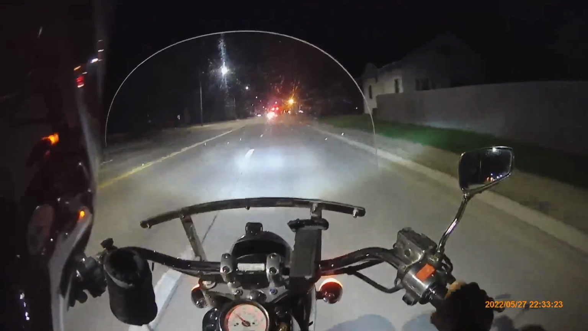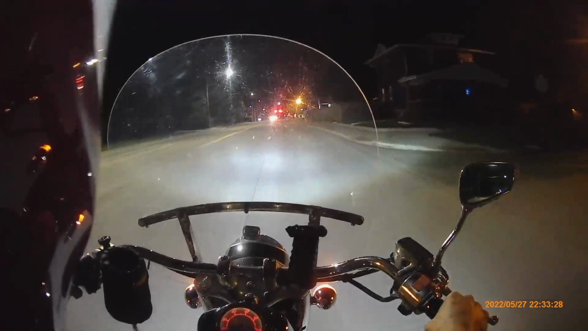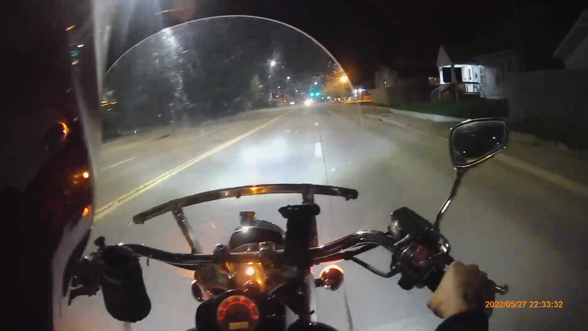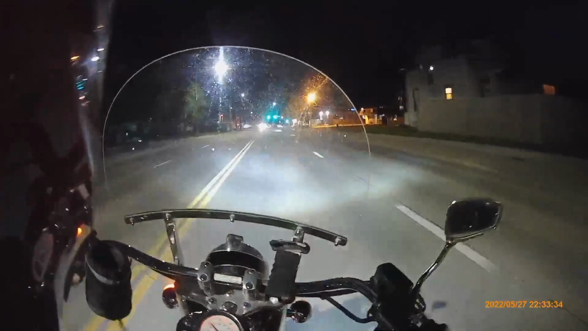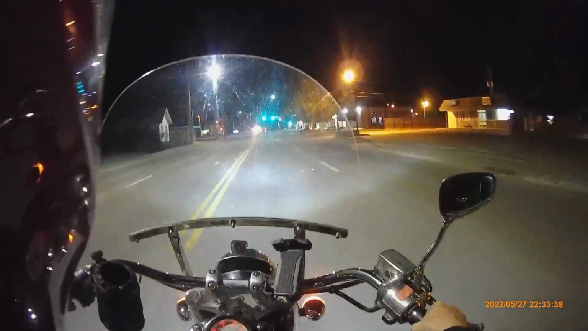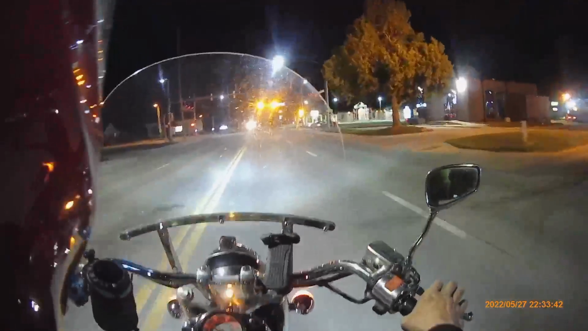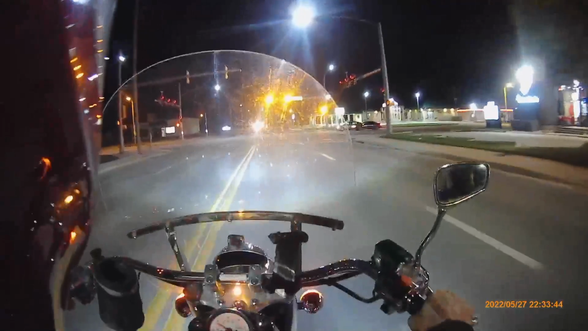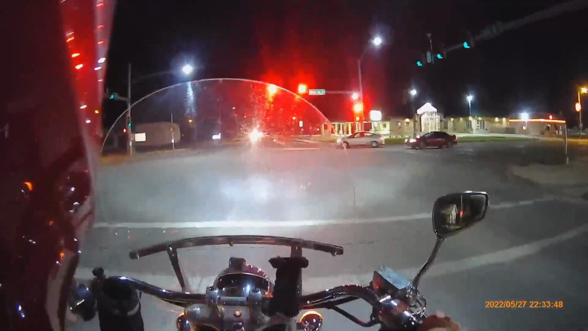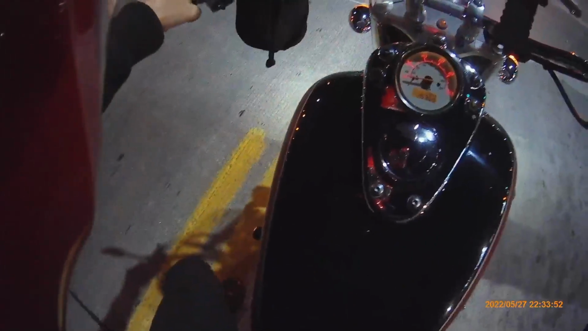It smells weird and like fruit back there. Yep, we gotta stop. Wow, the paint lines on the road are slippery.